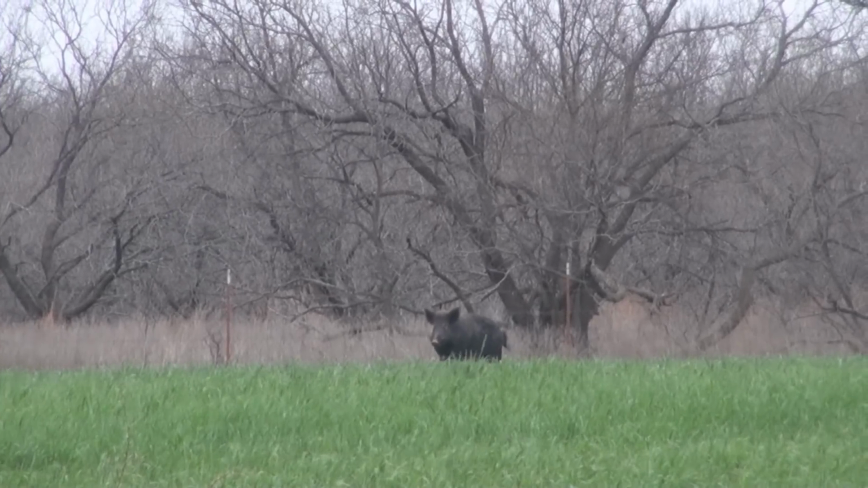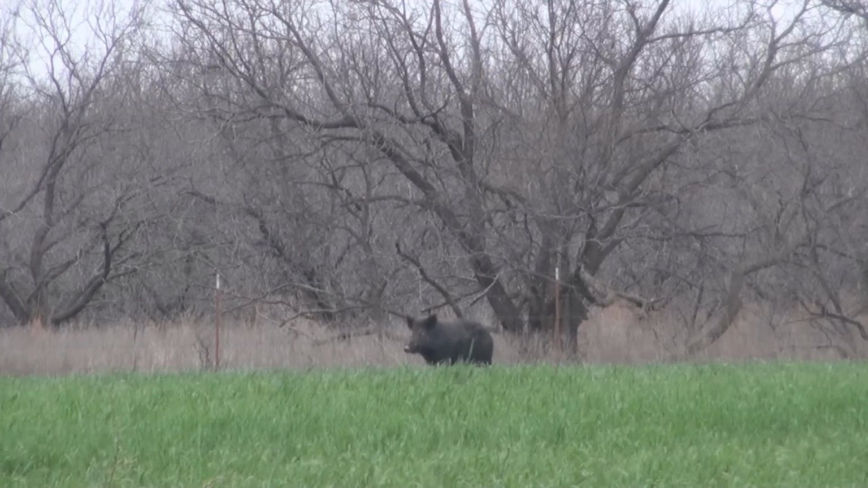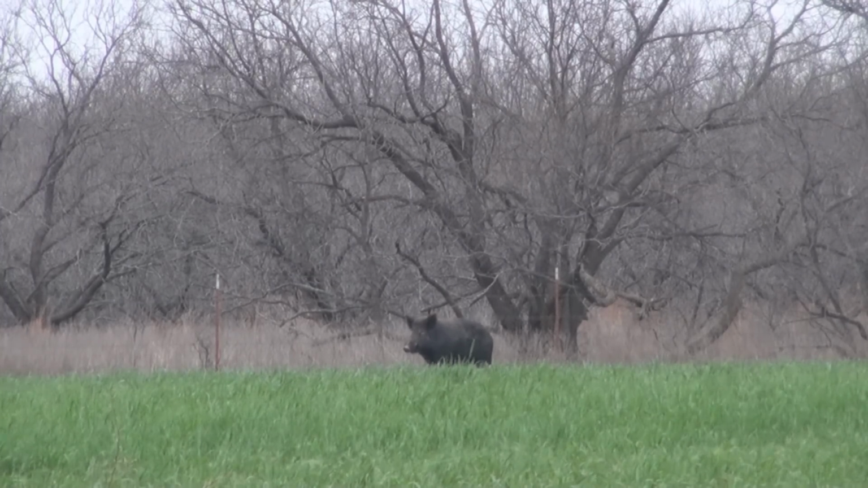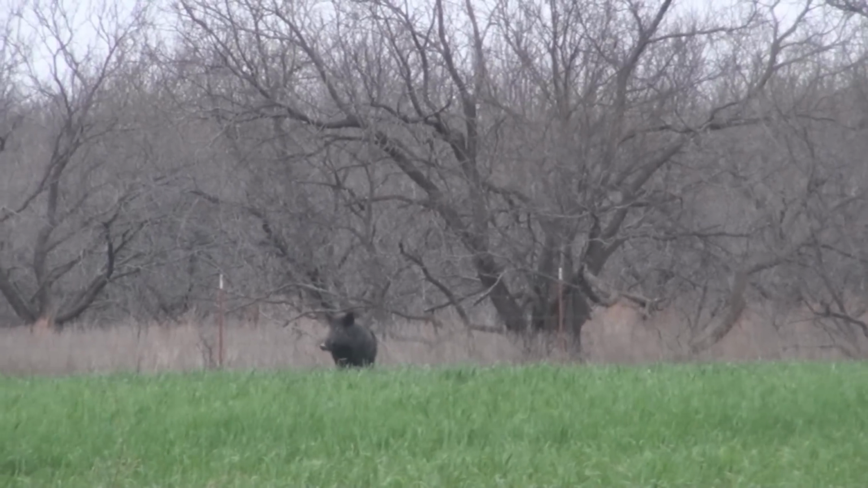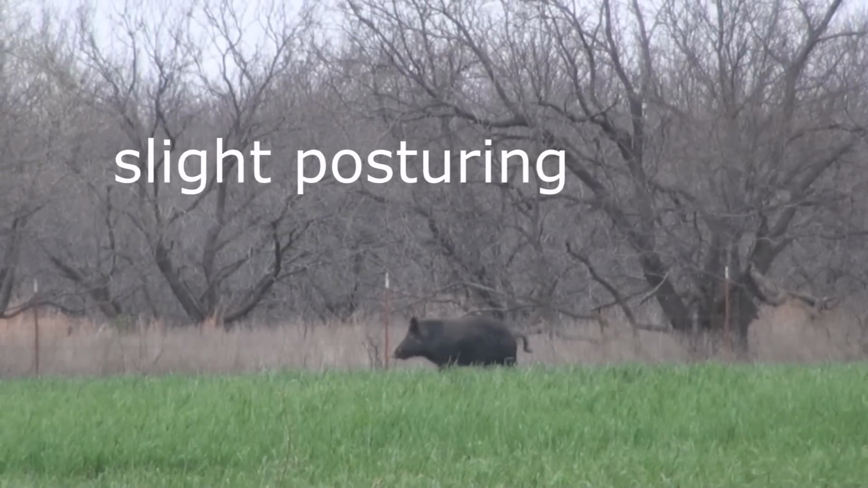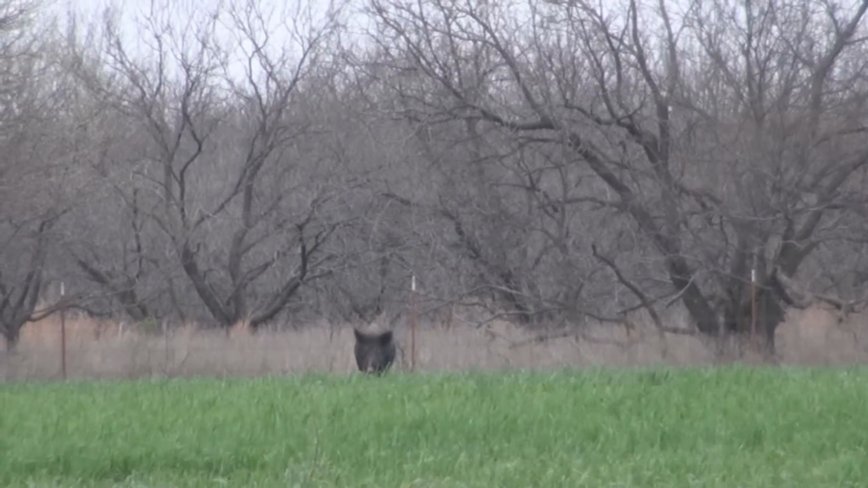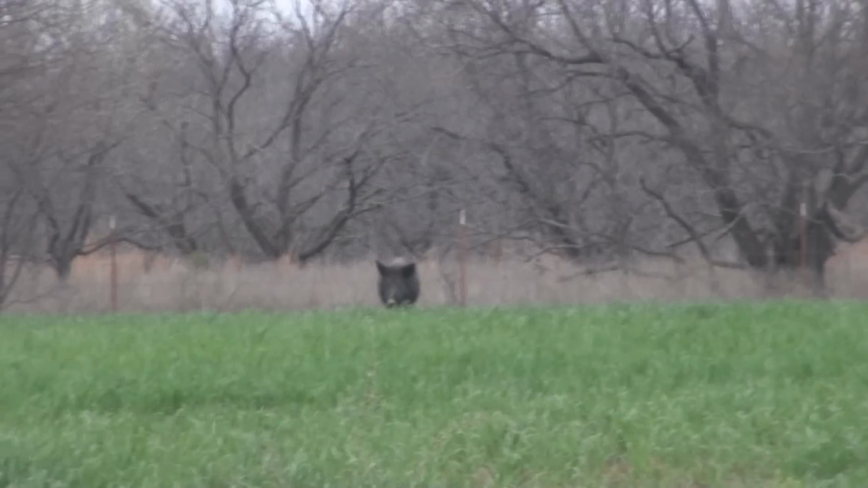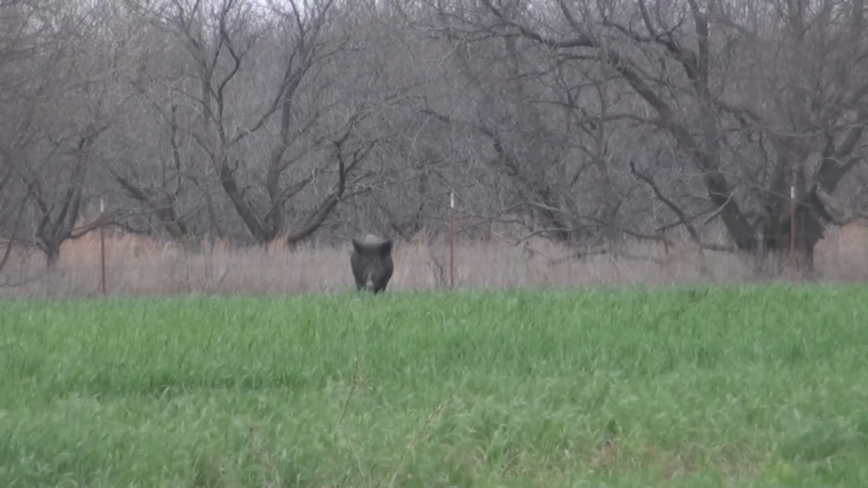Don't jump on us. He smells that other boar. Close as he will.